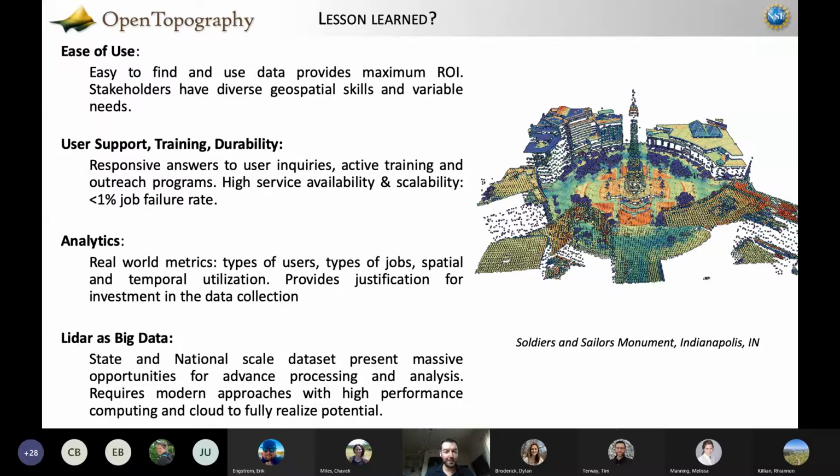Analytics on how people use your data are really interesting and can help justify your existence or funding for new data. And then I think the final take home, which is this conversation about change, is that, you know, treating LiDAR truly as big data, these national scale large data sets present really interesting opportunities, but also require really modern approaches to how you handle and organize them so that you can optimize them.